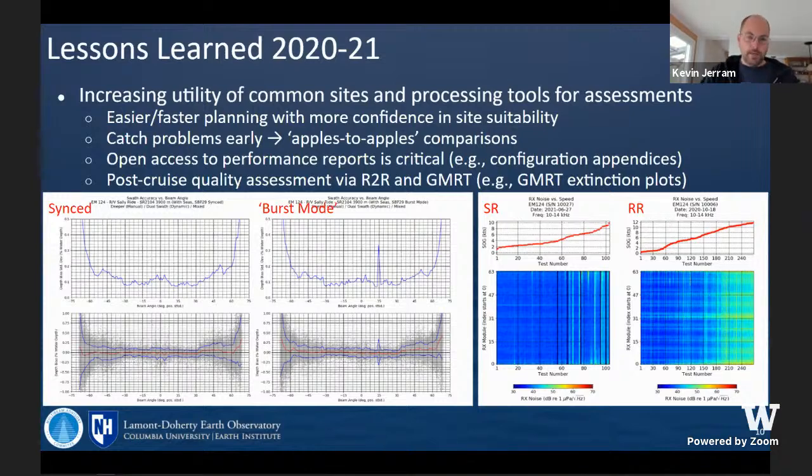Here we have some examples of swath accuracy data with different synchronization schemes on board over a reference site that's been reused many times. And then on the right, we have noise trends for the same system, same model, but on two different ships. So you can see one ship might make a little bit of a different decision about their mapping speed compared to the other based on the noise trends. On a related topic,